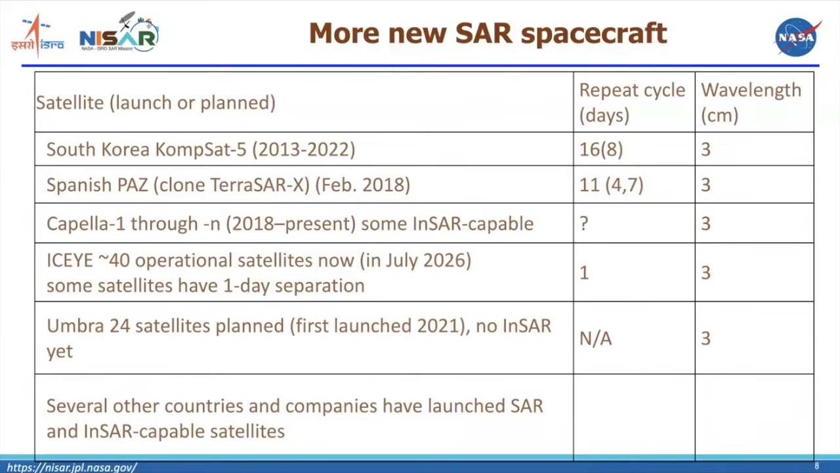ICEYE has about 40 operational satellites in their constellation. It's another constellation of X-band satellites. Some of their satellites have as little as 1-day separation and are used for interferometry.